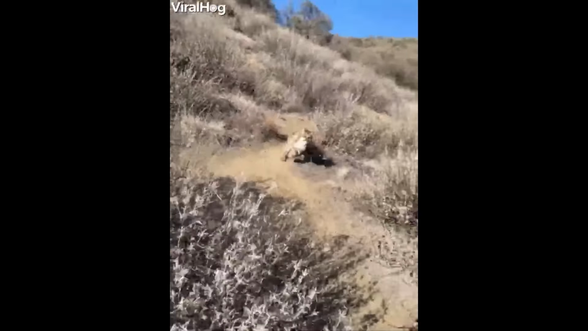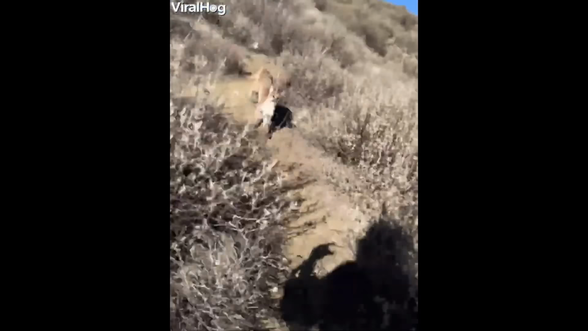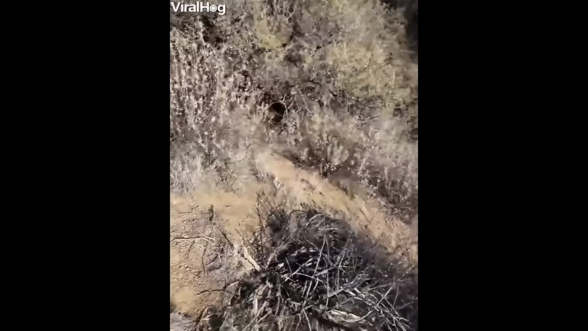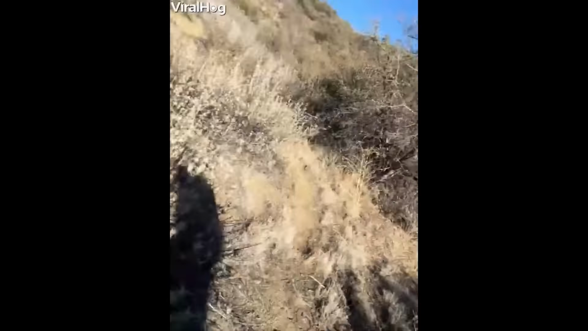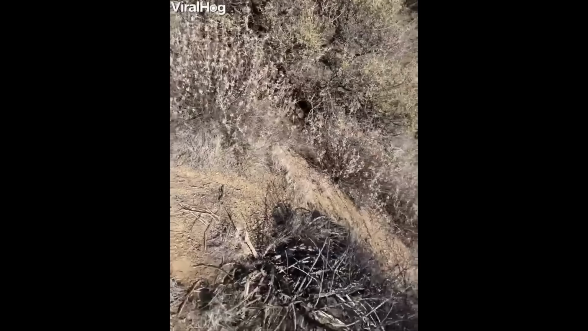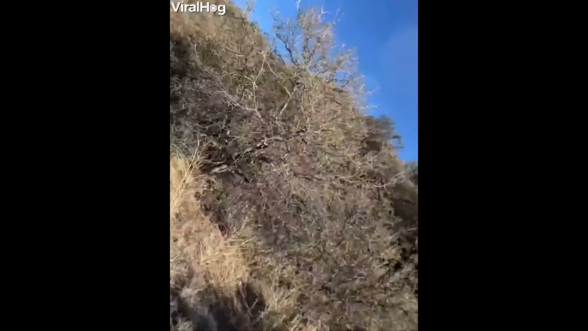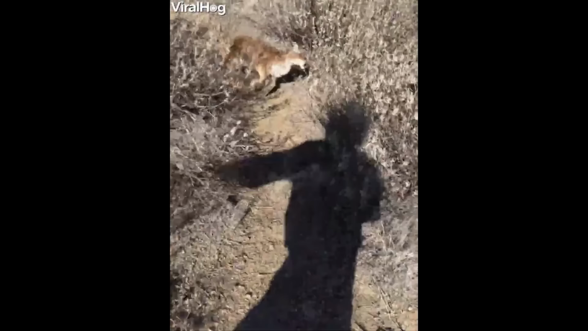To scare the mountain lion away, the hiker starts shouting loudly. Hey! Rah! This shouting technique actually works, and the mountain lion retreats into the bushes. It's a good thing the hiker reacted quickly to the situation, because it's hard to imagine what might have happened if he hadn't.